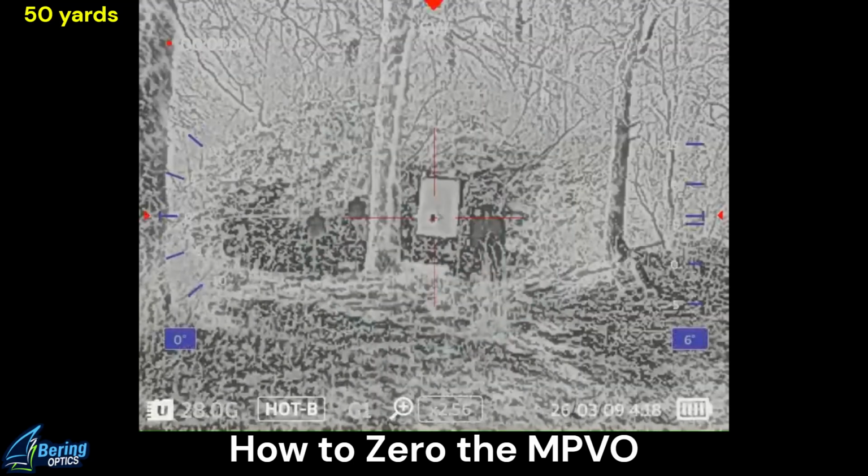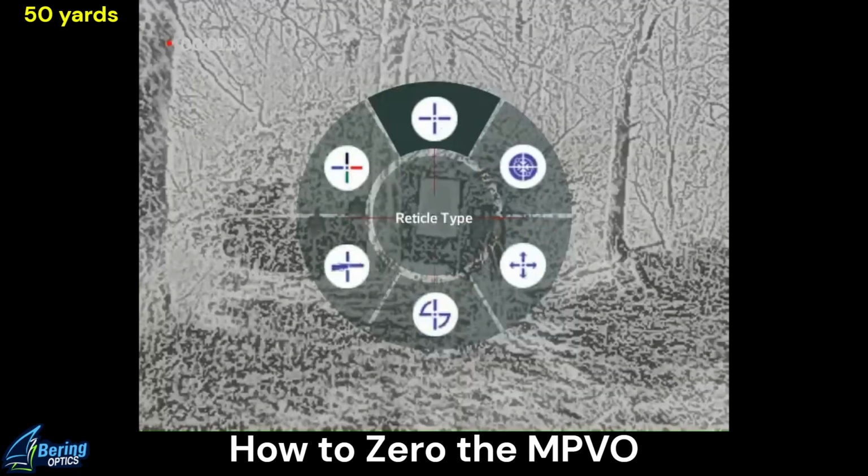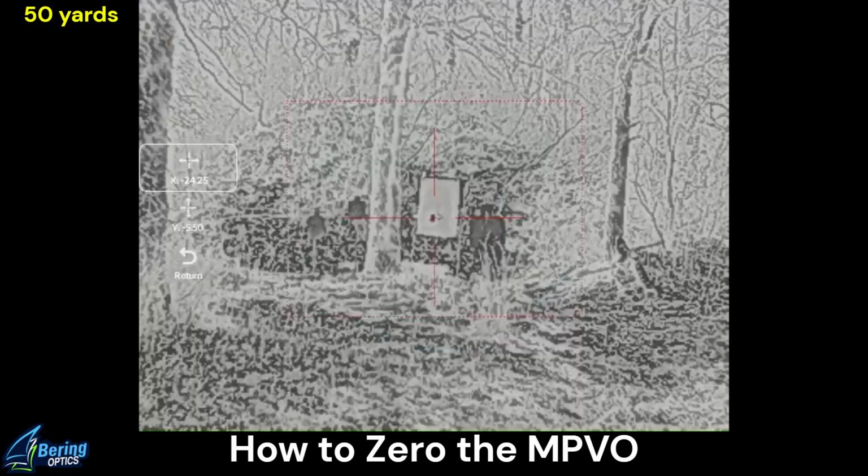Then I'm going to check it. And I'm pretty close. I can use that. So the image is frozen. I'm moving the gun around. The image isn't moving. Back into the zeroing menu, now to the reticle zeroing submenu.